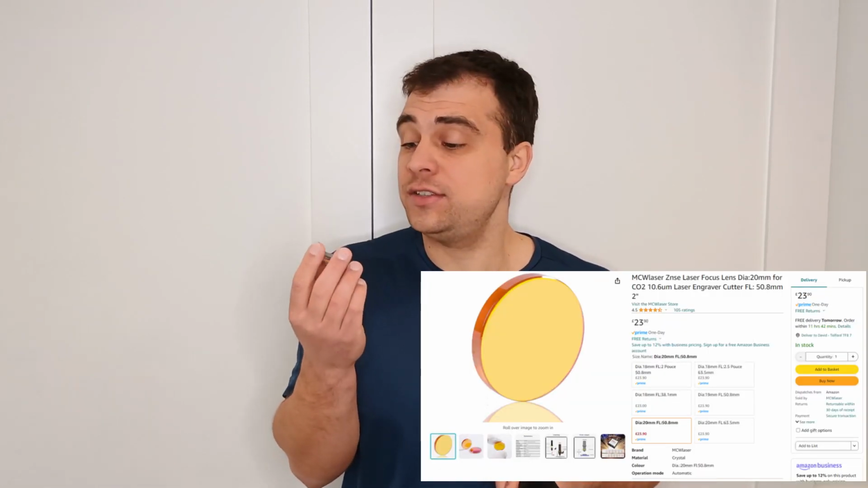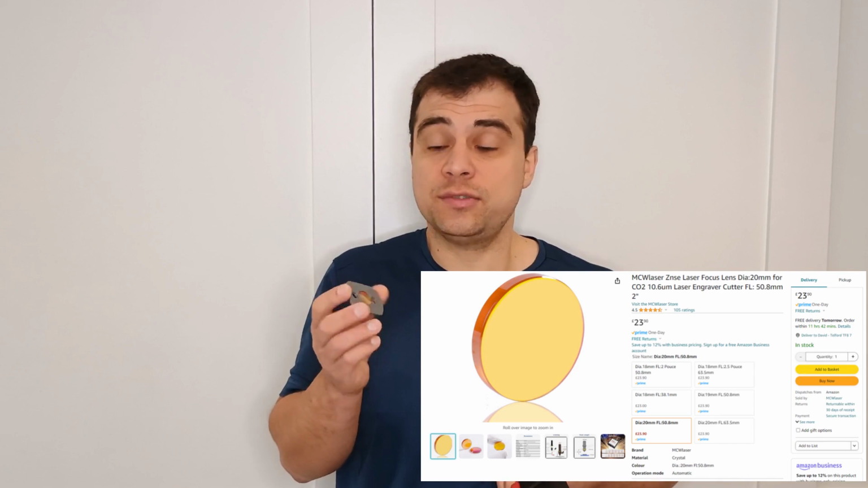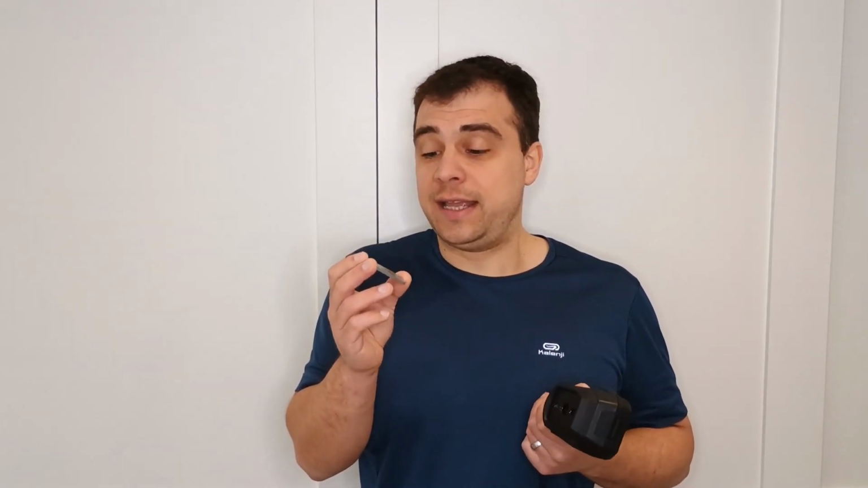Now, what I've got here is a zinc selenide lens, typically used on Chinese cheap CO2 lasers and more expensive ones, but this is a cheap one. They're also used on thermal imaging cameras as well. Now, this particular lens here is a 20mm diameter with a 2-inch 50mm focal length. What's special about these particular lenses is they are transparent at long wave infrared wavelengths, such as those emitted by these cameras. So you really need a lens that's transmissive at those frequencies.